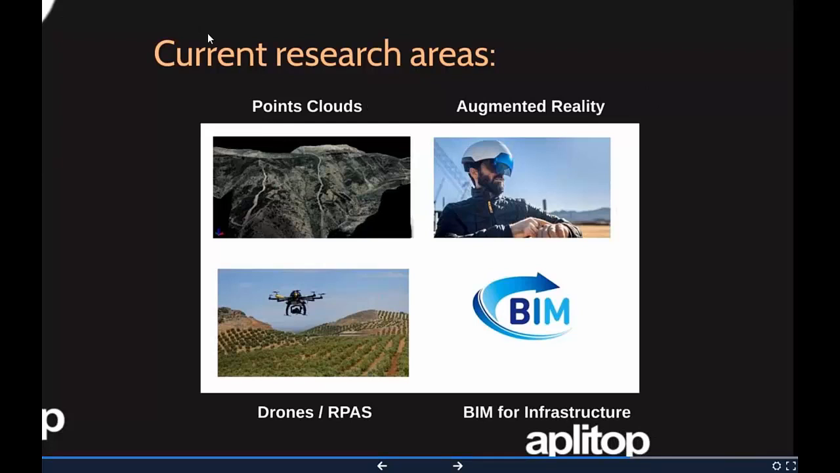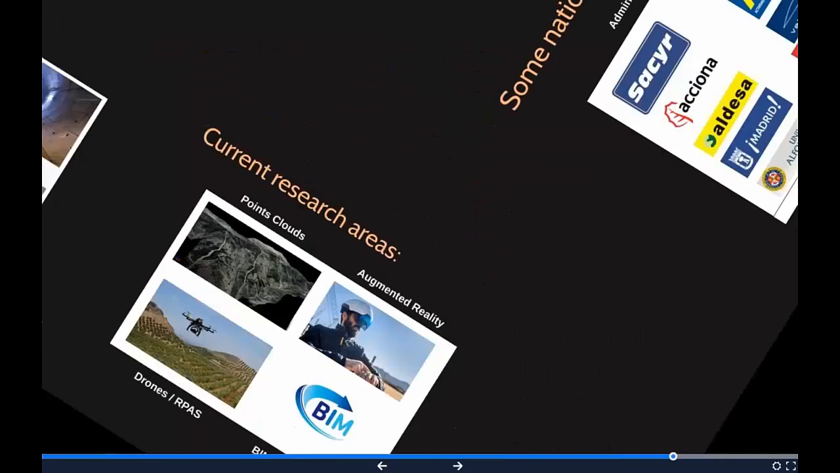Our current research areas are point cloud, and as you will see, we will show you the new software coming, the point cloud editor, as well as augmented reality, drones, and BIM for infrastructure.